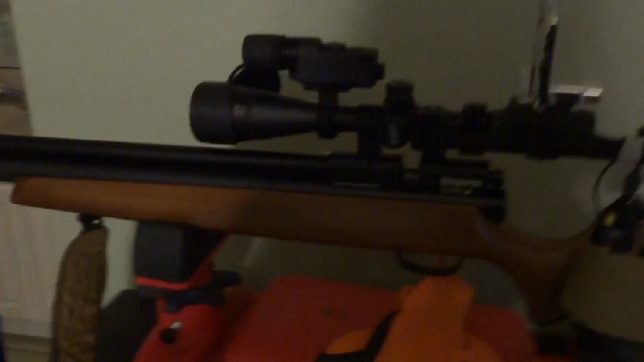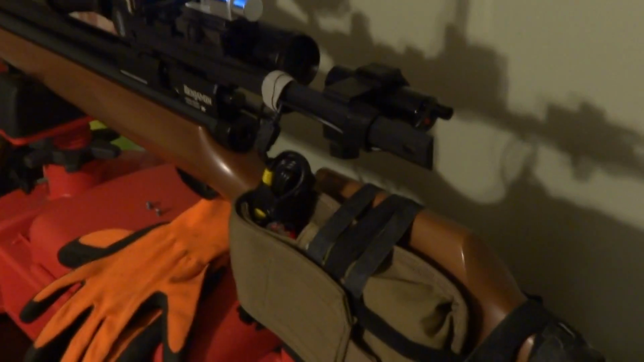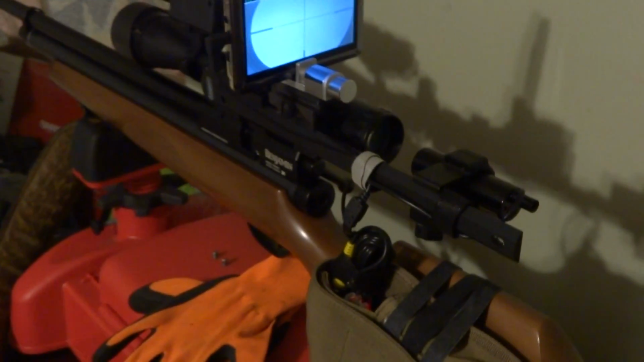That's full night vision, full daytime shooting. You can use this camera in the daytime. It does do color in the daytime. I've got the DVR set to black and white, but the camera will record. It's got an on-screen menu. You can hit that red button and it's got an on-screen display, and you can adjust all your camera settings. You can actually even make crosshairs with the camera.